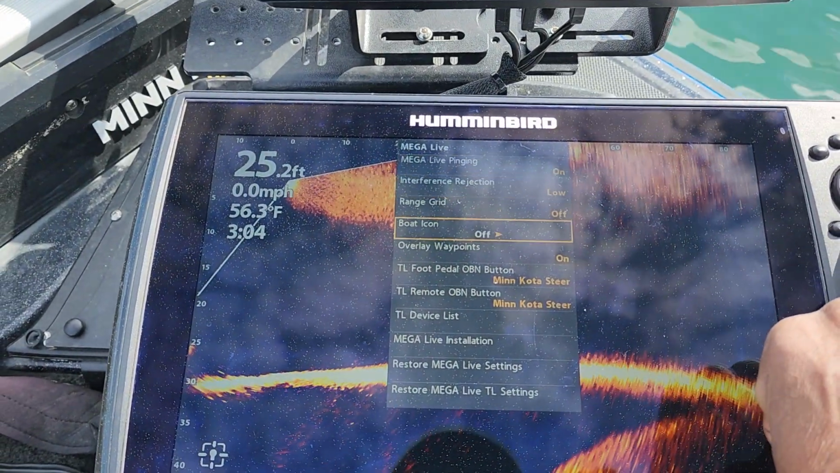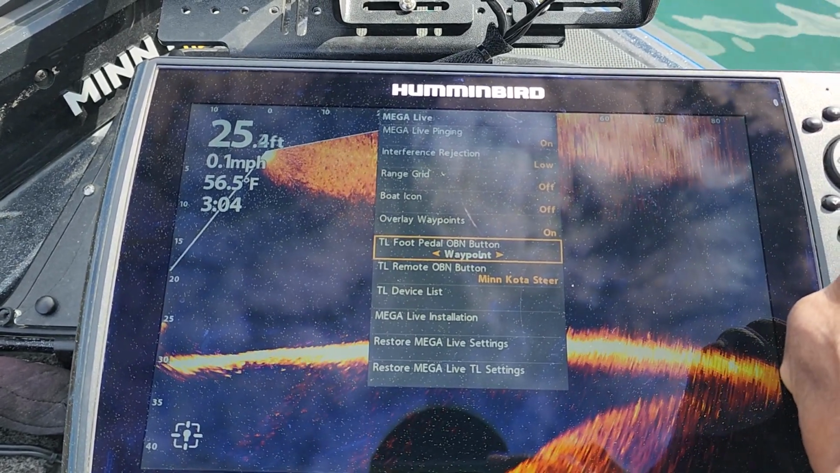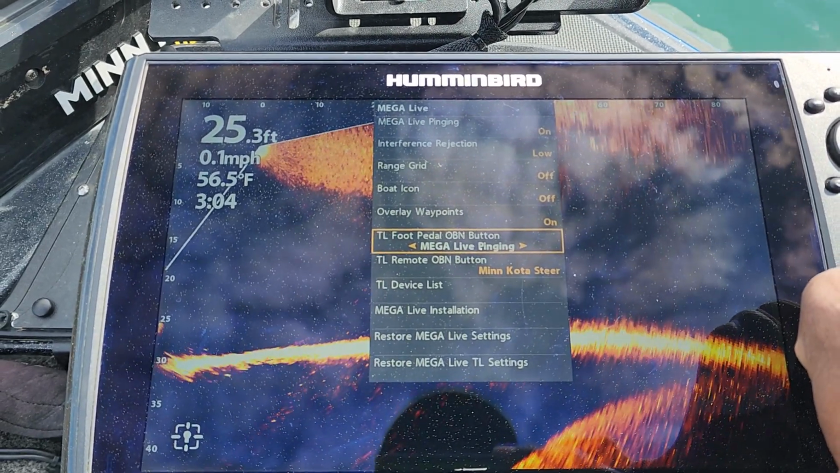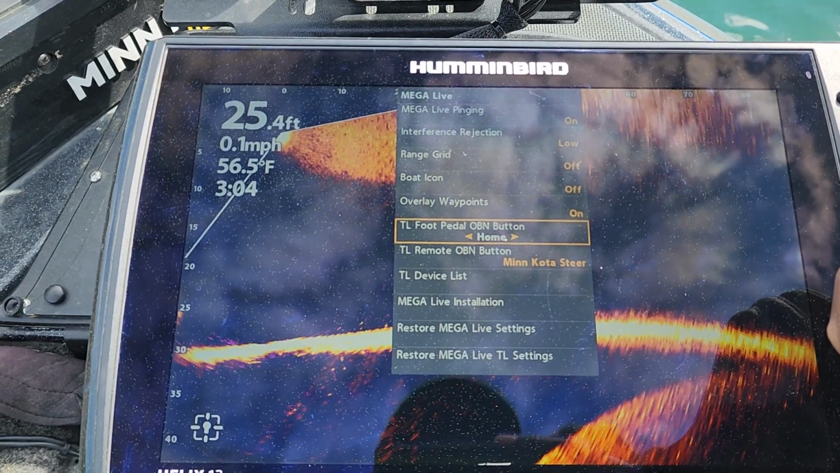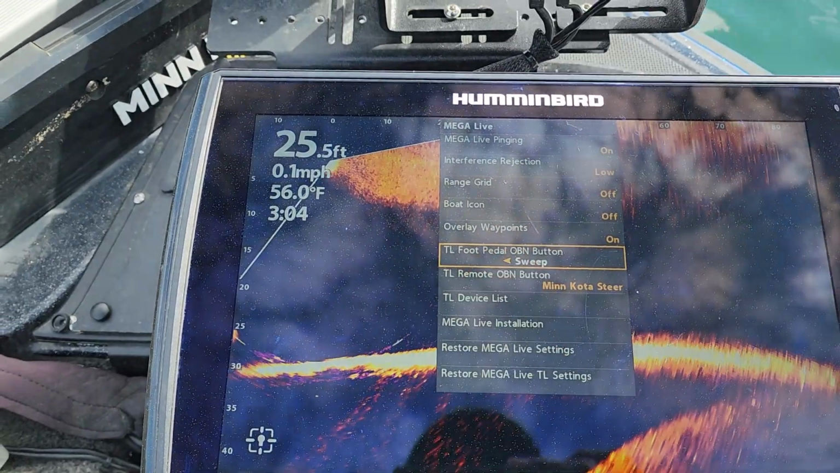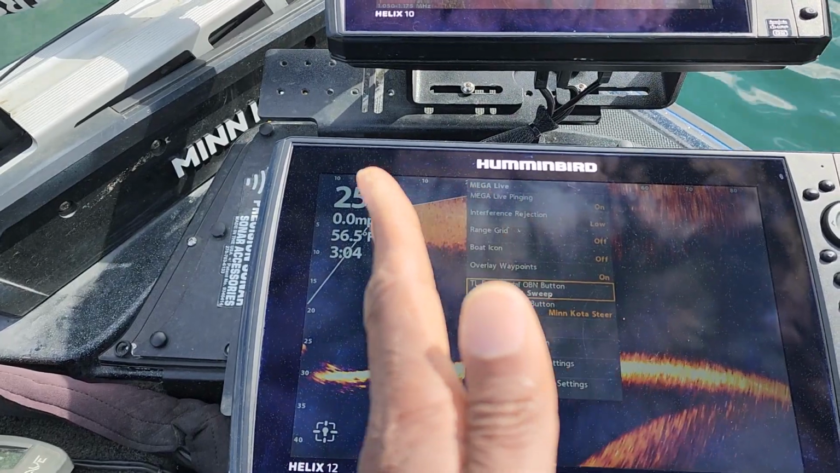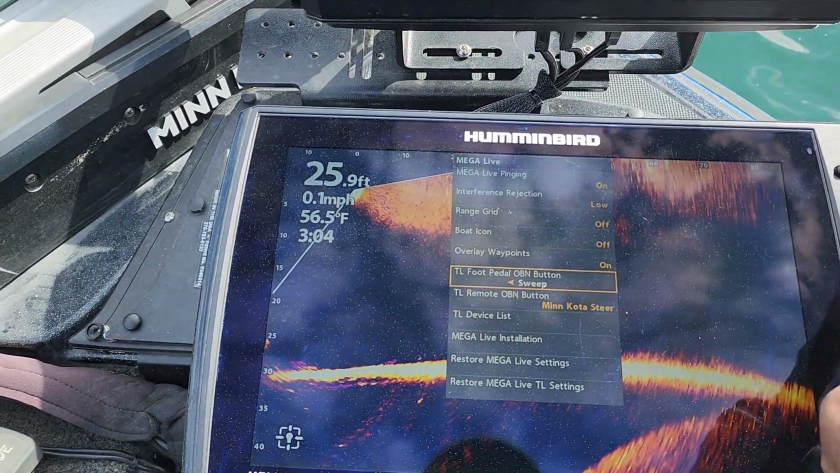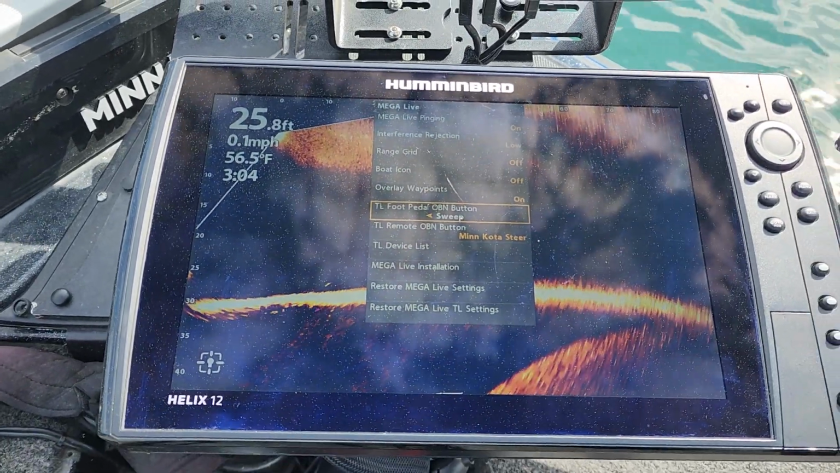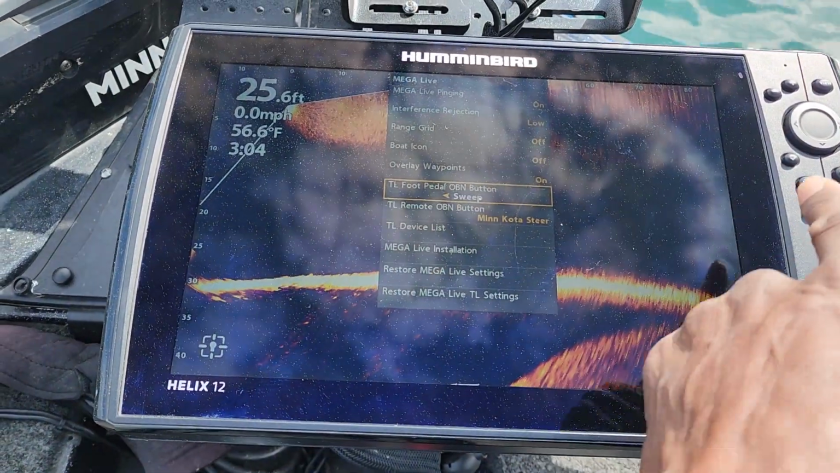So let's go down here and just take a look at some of the other options that you have. Minn Kota steer, you have waypoints, so you can put a waypoint at that location just by hitting that button. Megalive pinging, so you can turn your megalive pinging on and off. You also have the home and sweep. So that is another option that I think people will use, because it will automatically cause the unit to sweep back and forth on its own whenever you say you're going down the bank fishing a crankbait or something like that, or you have your trolling motor set to where it's following the contours. As you're fishing, it will be scanning on its own. So that is something to keep in mind if you wanted to use that feature.